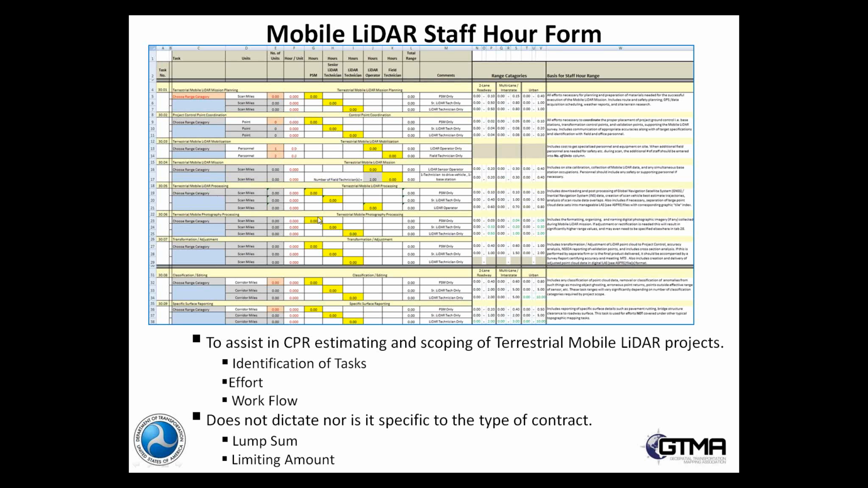And like anything else, what we're battling here is we want a staff hour range that is reflective of the efforts needed, but it also needs to be flexible enough to handle unusual projects. So we're always battling with, if we make the ranges too large, then they really are of no value, and if we make them too tight, they won't really apply to the projects that we want them to.